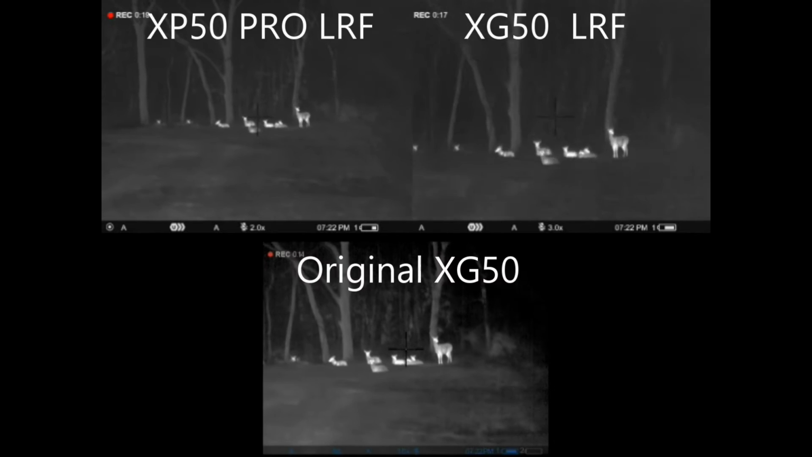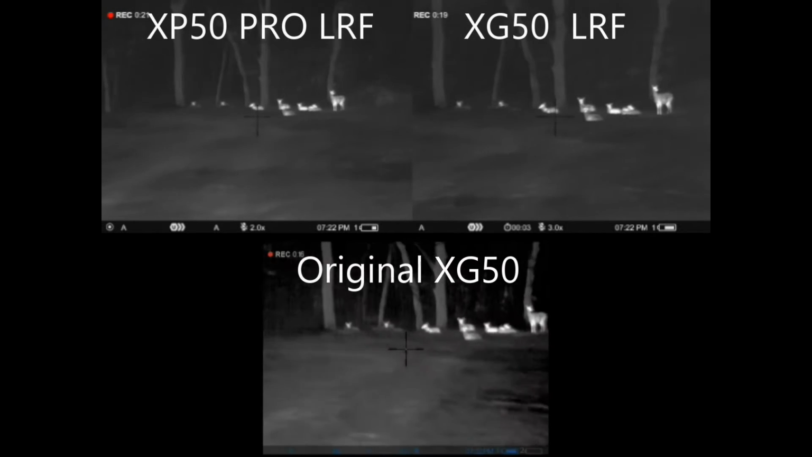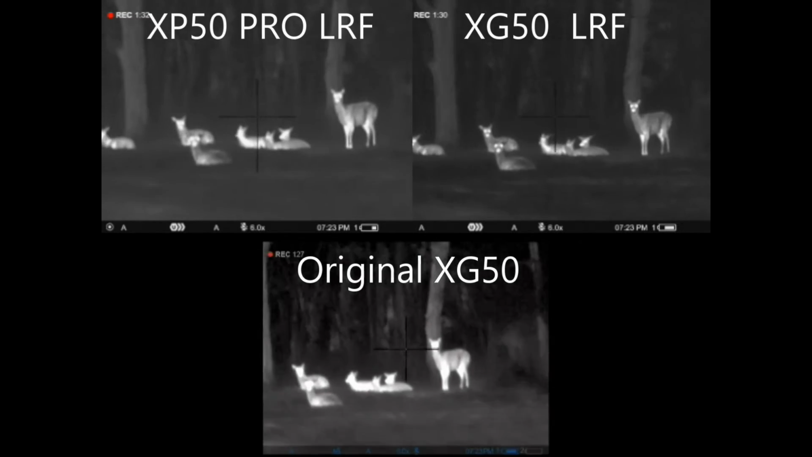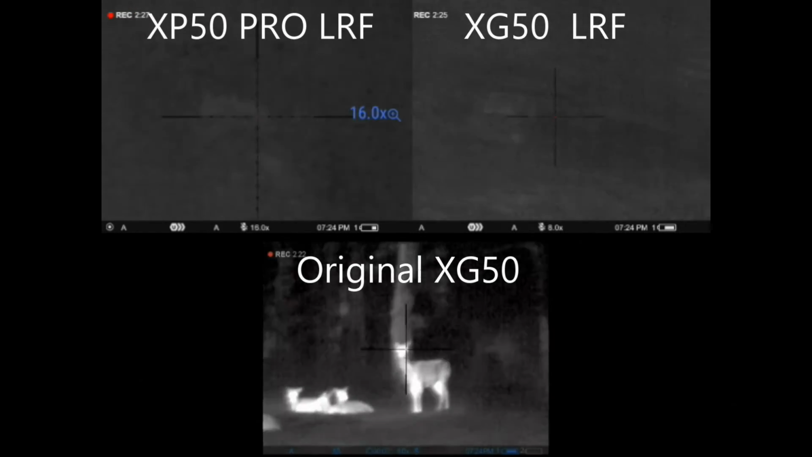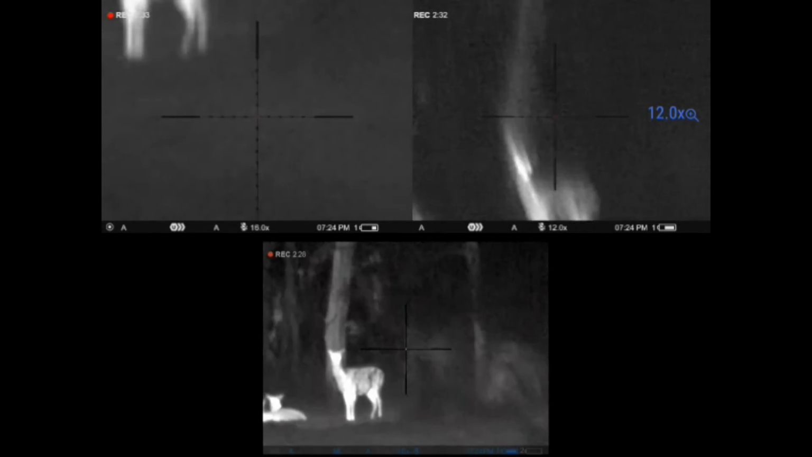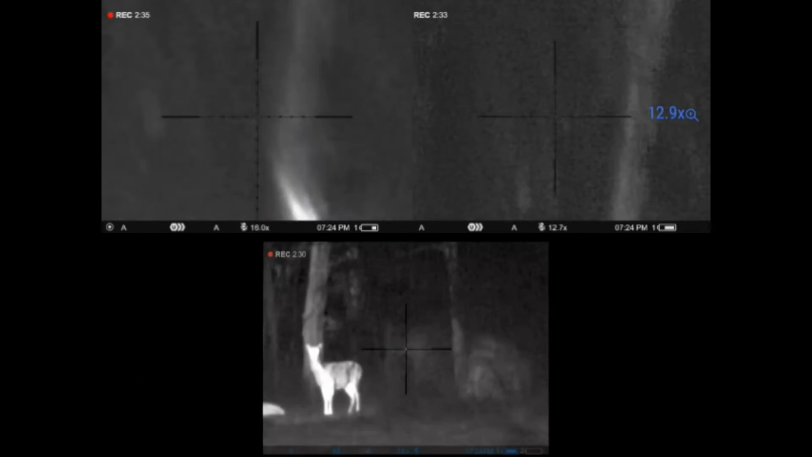Now when I would zoom back in those conditions, I think the P Pro actually looked better, but zoomed in, the G LRF looked better. Likewise, here we are still running really tough conditions. These deer were considerably closer. They were only about 114 yards, somewhere in that. I think they varied a little bit front to back, but essentially just trying to zoom up here.